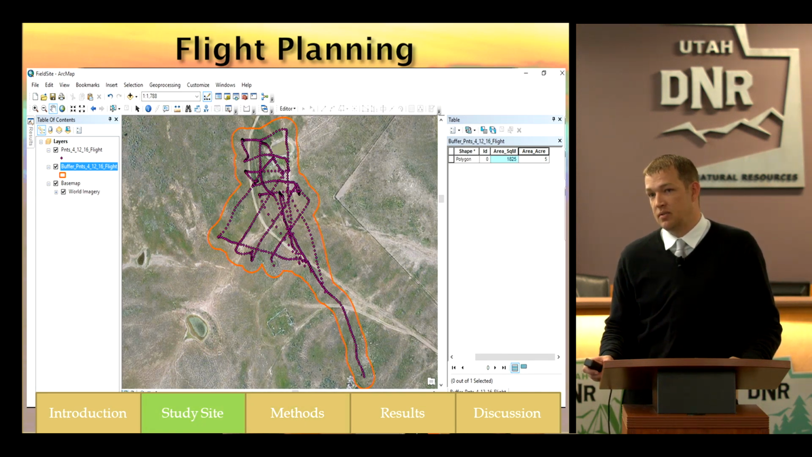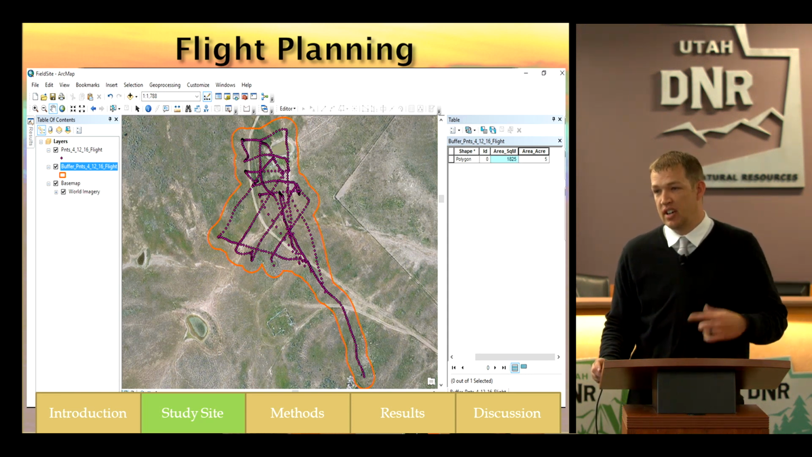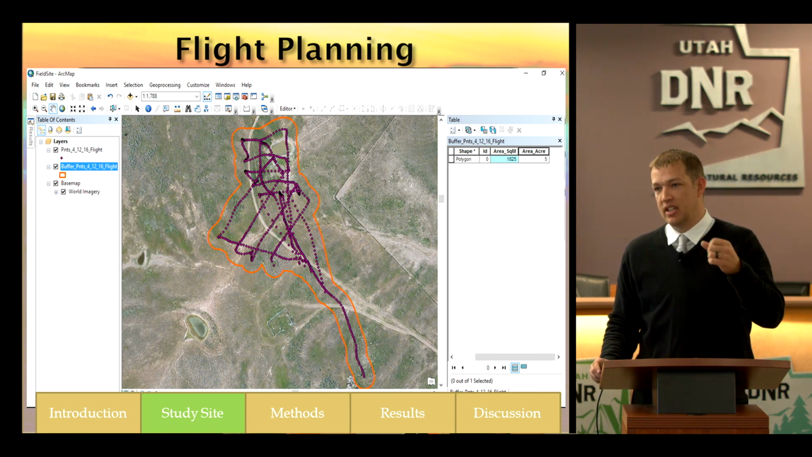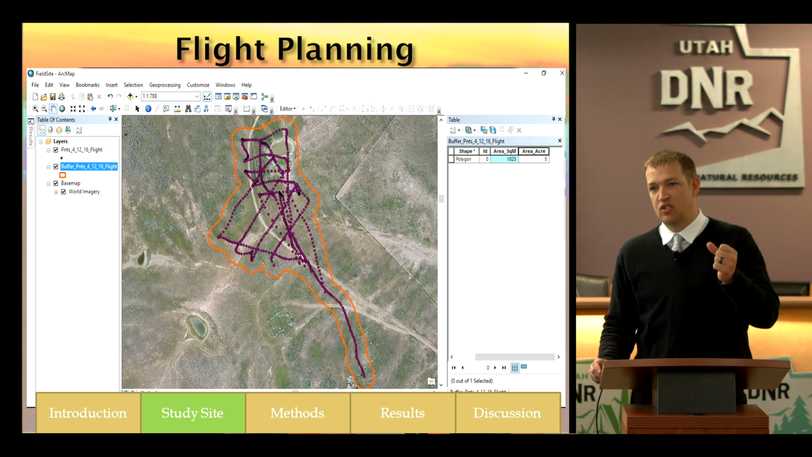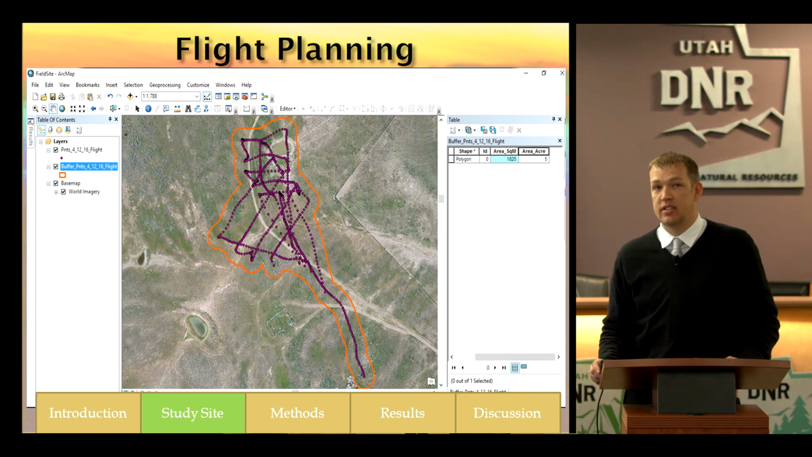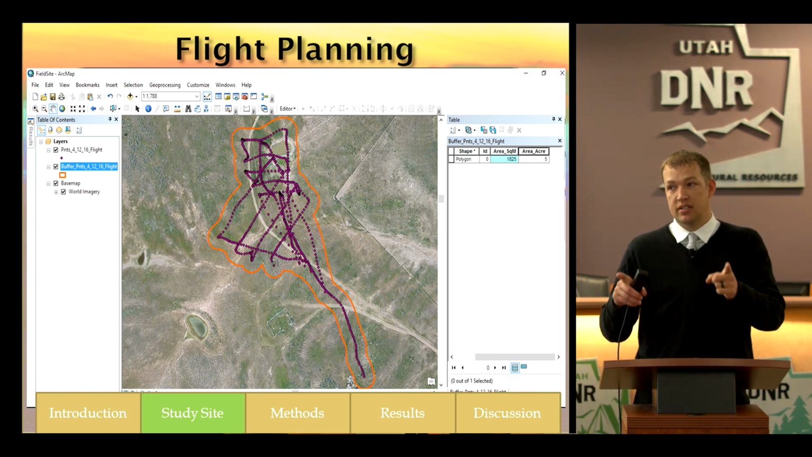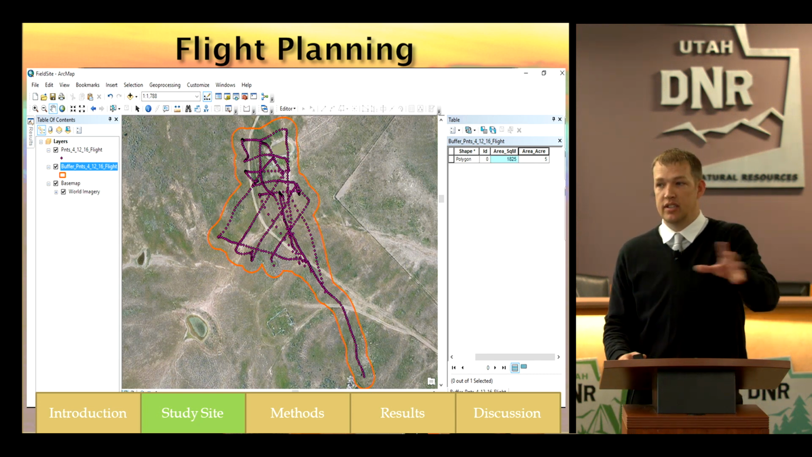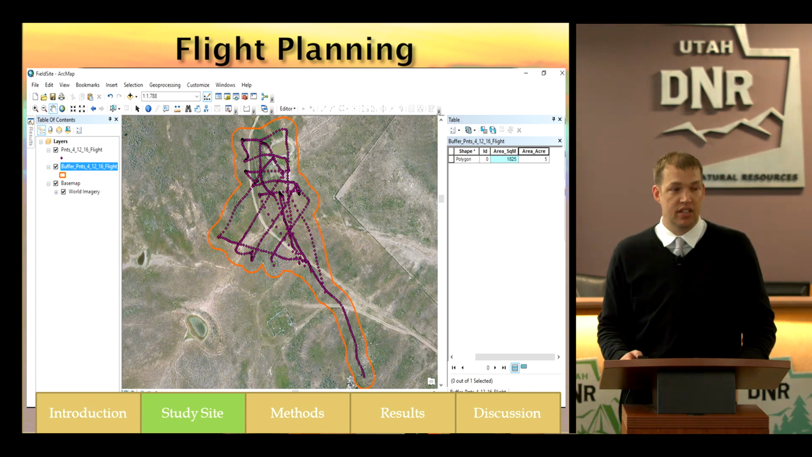The GPS receiver for these drones typically will gather a point every 2 seconds, 1 second if you've got it going fast. So each one of those points is being populated every second when that drone flies, and that's where we get those point features. That orange layer is basically our swath, so that's saying how far my camera is going to be able to see. That orange area, that polygon, is all the area that we had studied.